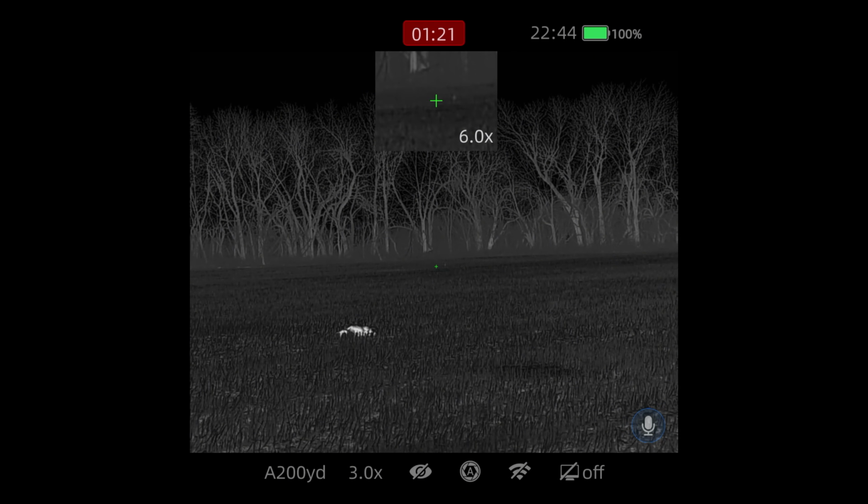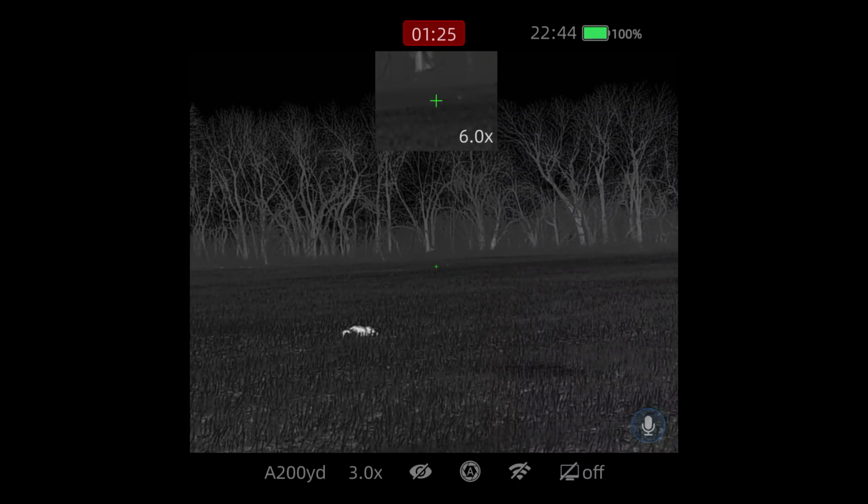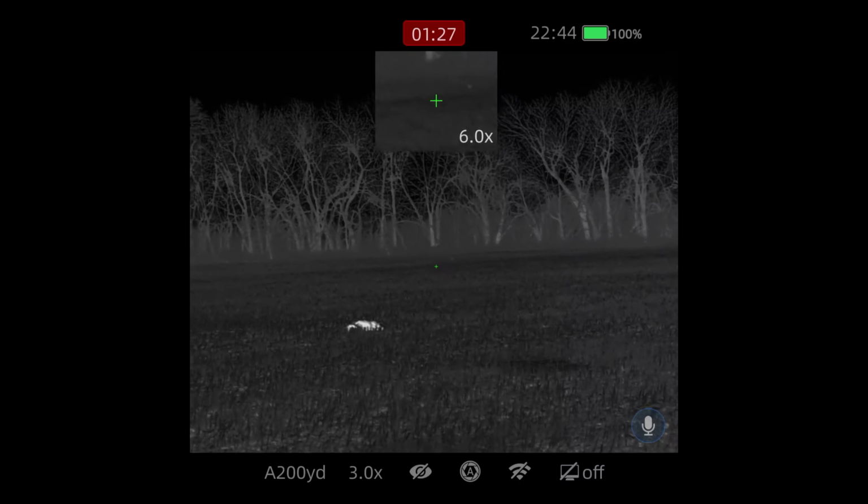And I wonder if that was that same dog that howled at us. Probably, because he went radio silent. I figured he'd come around this way, across the road in the field behind us. Yeah. Golly, that's bright.